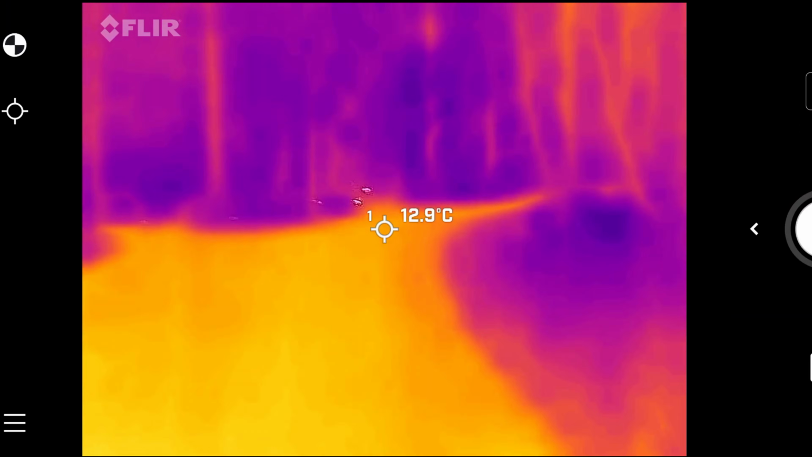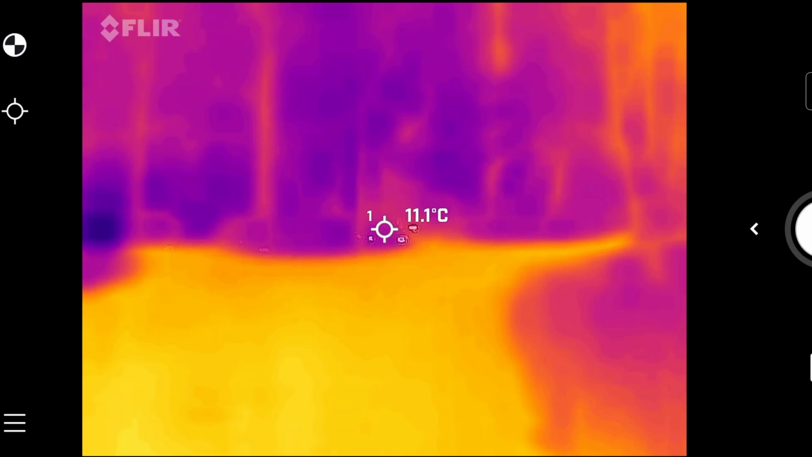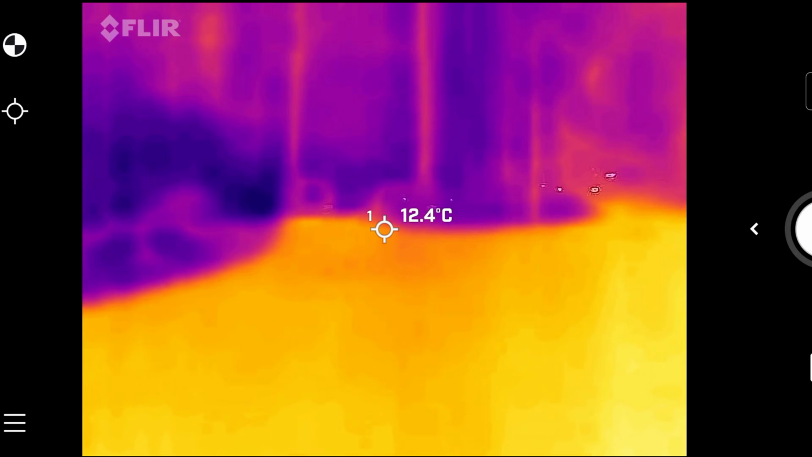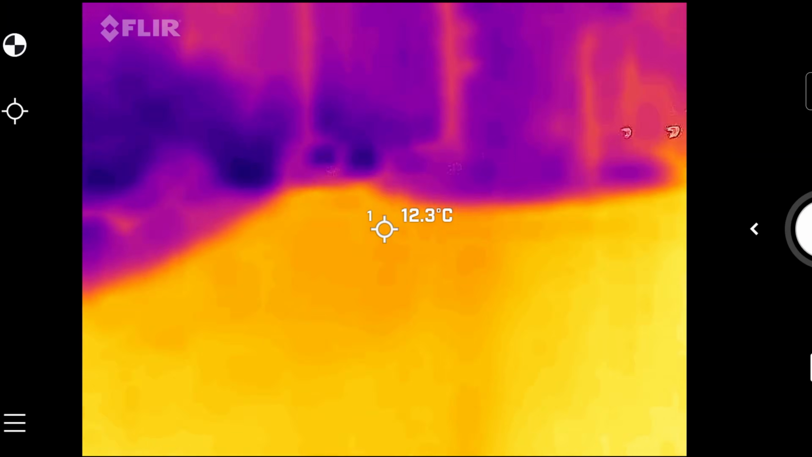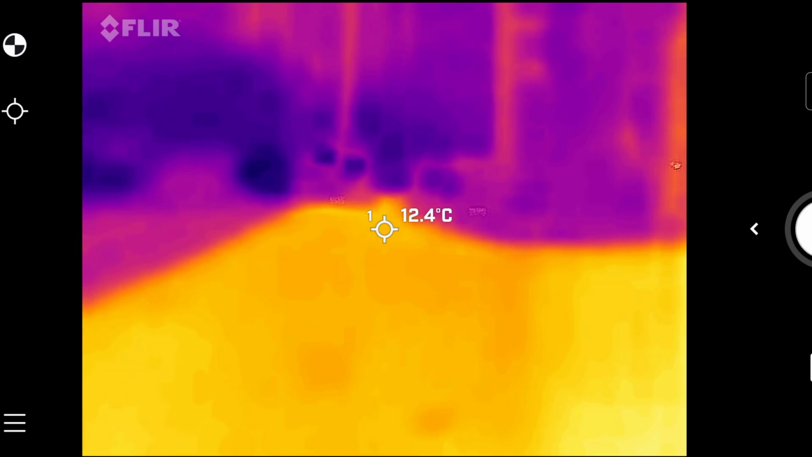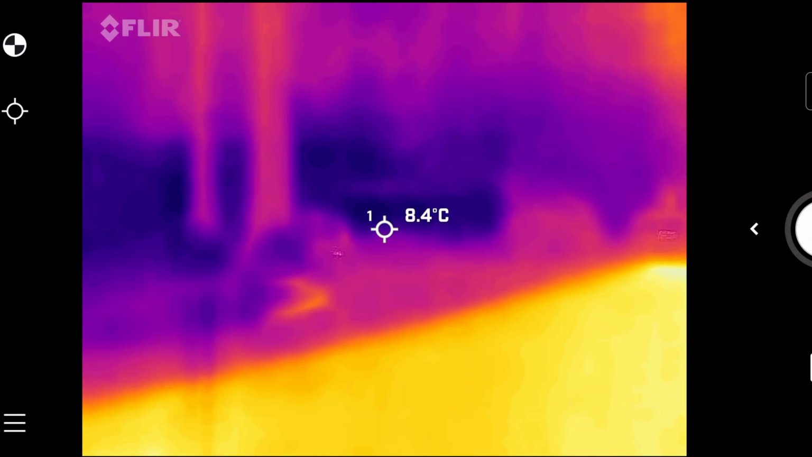Somebody has like little, what are they? Decorative lights. And over there, can't really see it, but there's a couple of vehicles in there. Whole campsite in there.